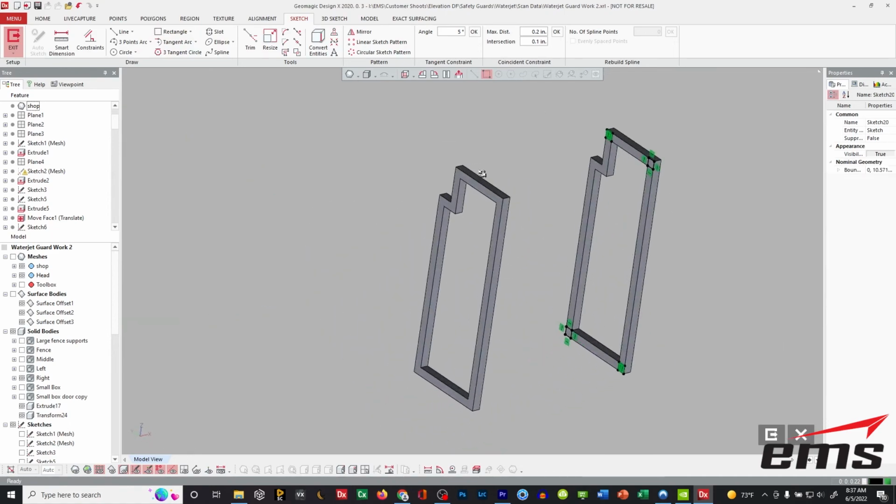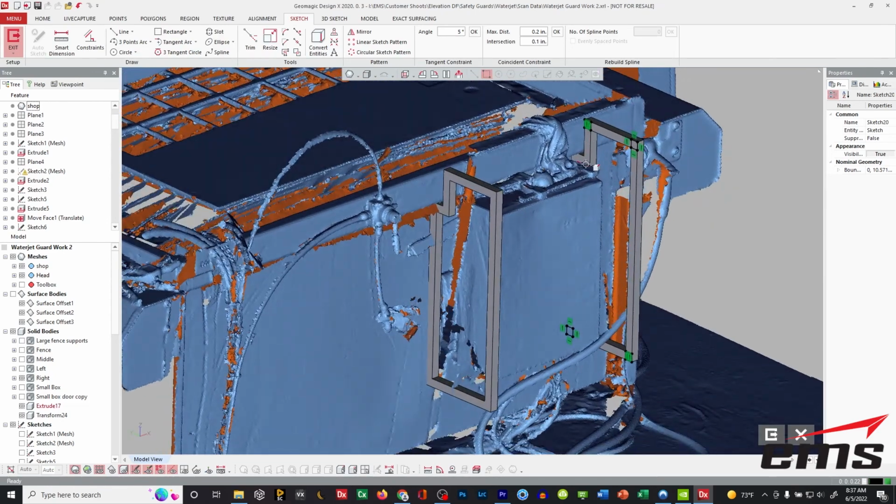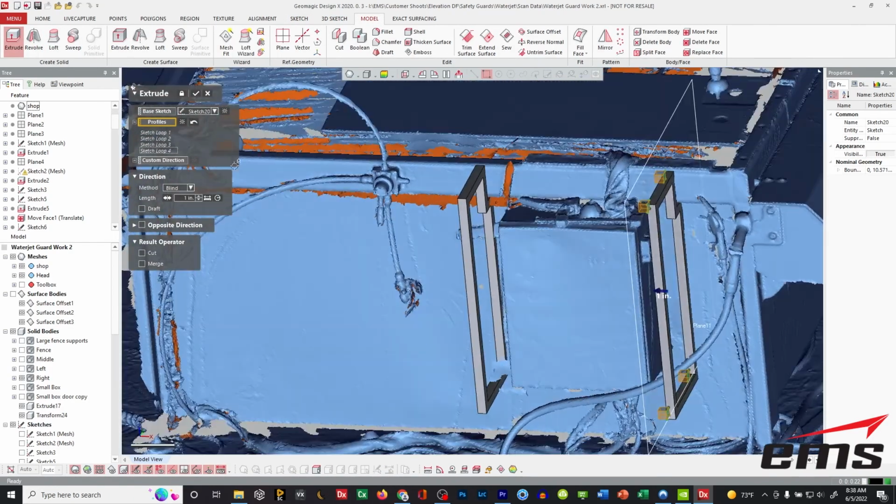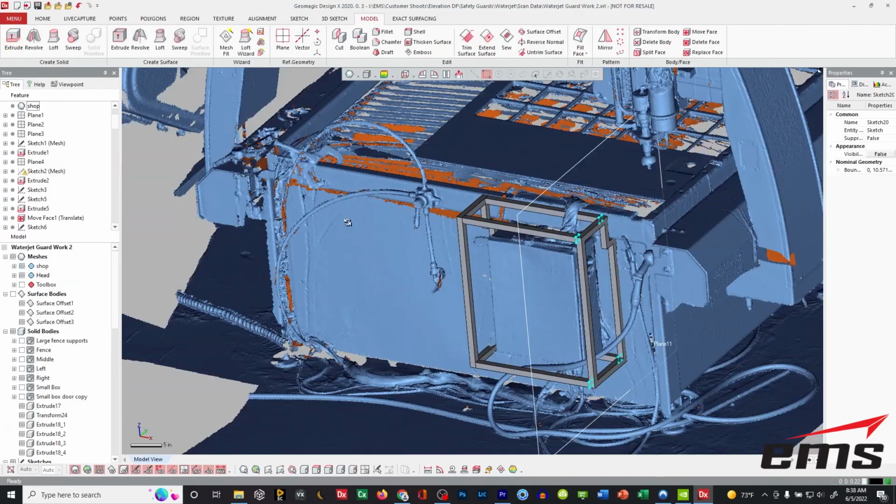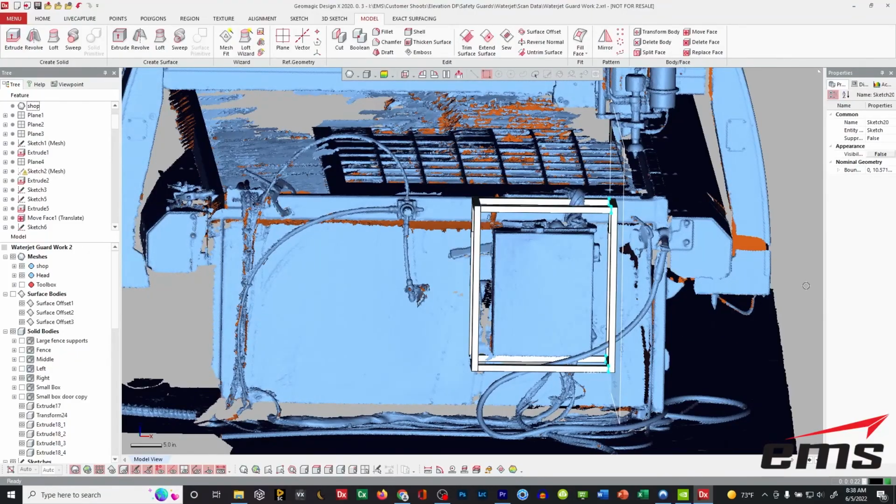And again, that's the beauty of having this scan data. Yeah, so we really can't put one here. You'd go right through the machine. Okay, so we've got those now. Now we're going to extrude them. And we're just going to go up to, instead of a blind, we'll go up to surface. And we'll pick that right there. And there's our frame for that box.